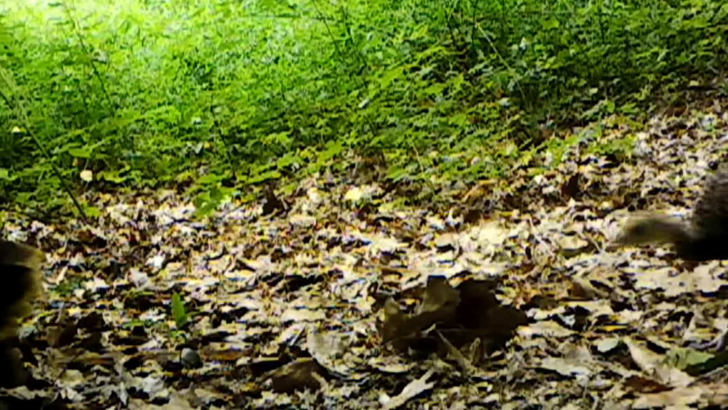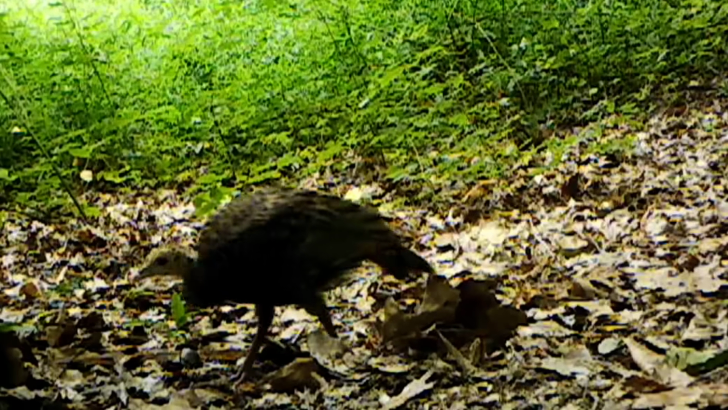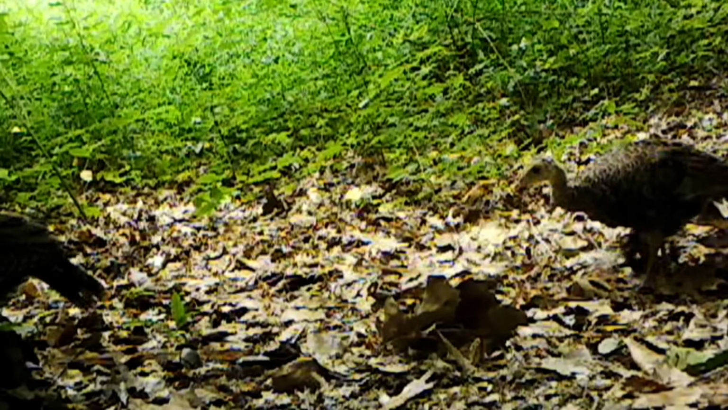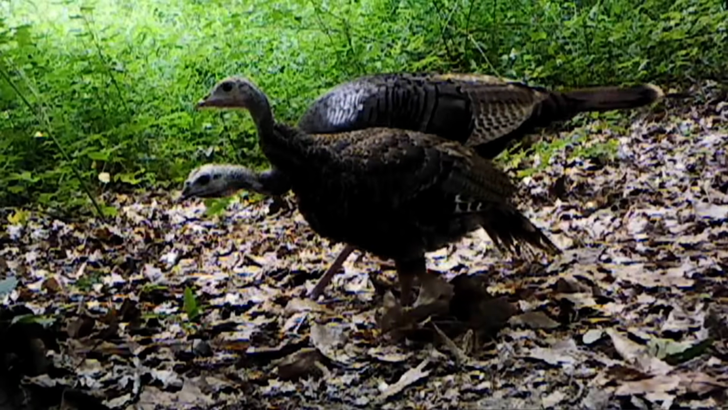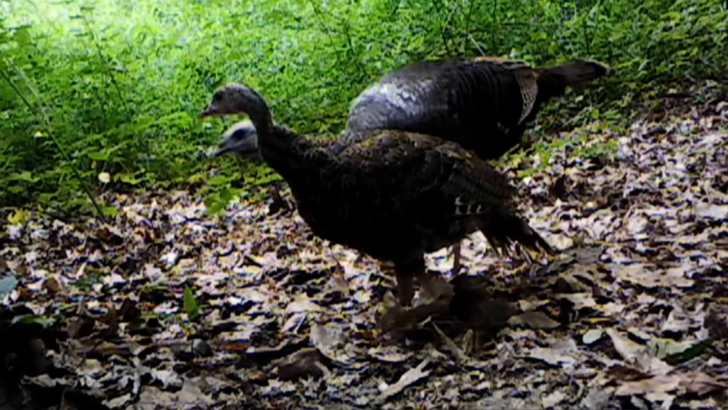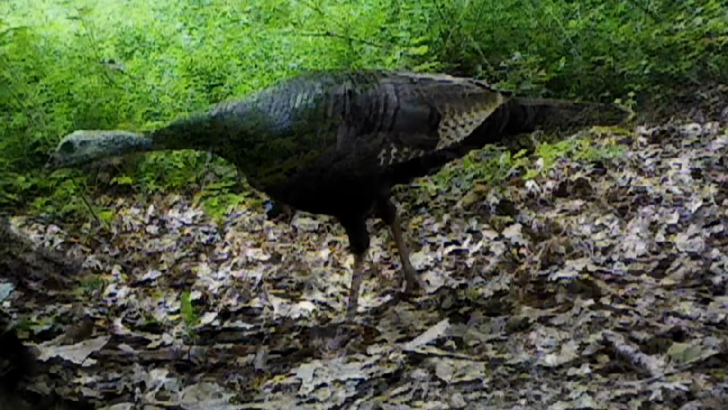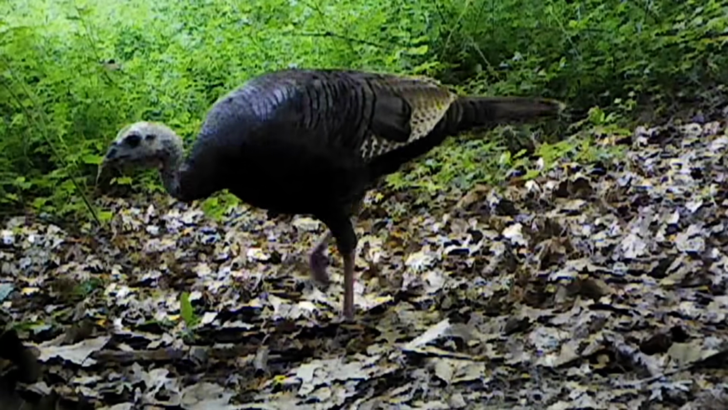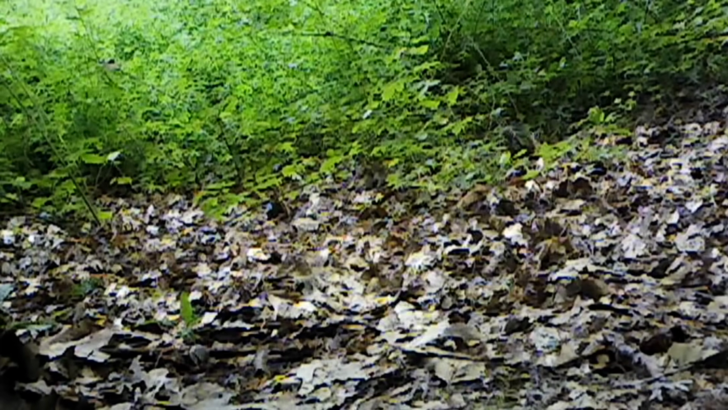Down at the pond, rare glimpse of some more turkey here. Ain't they growing up? They'd be full grown before you know it. Look there. Mom and her chick. And I believe there's a couple different sets of chicks here.